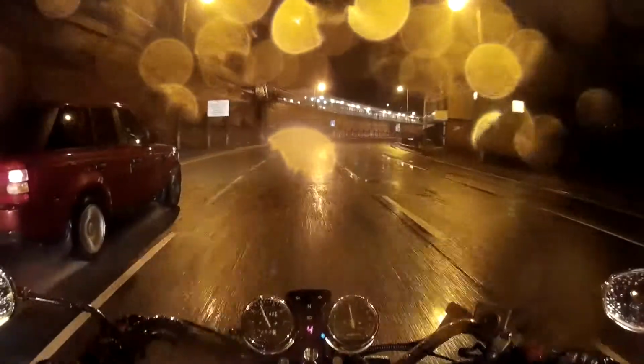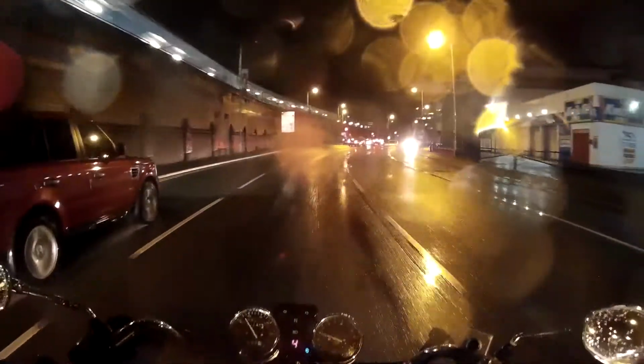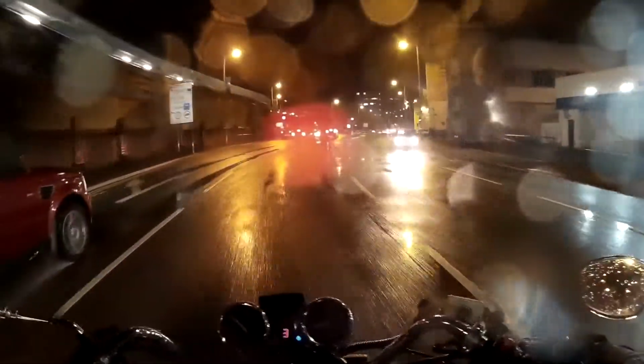I think the lights are on red. It looks like they're on red. Yeah, I thought so. Thought I could see red lights from around the corner. And I could, it was the vehicles all queued up.